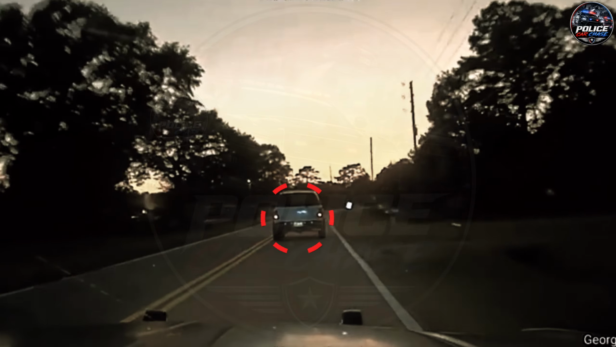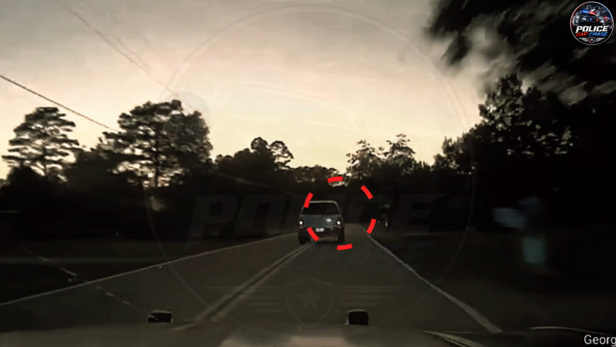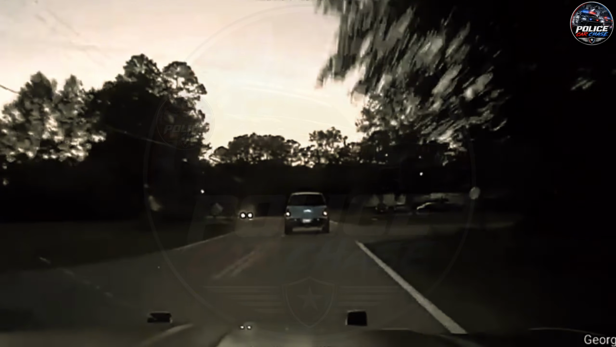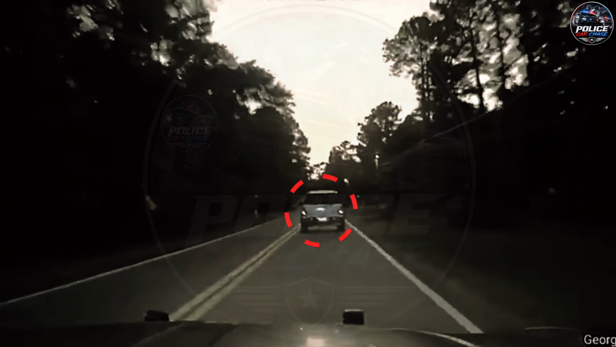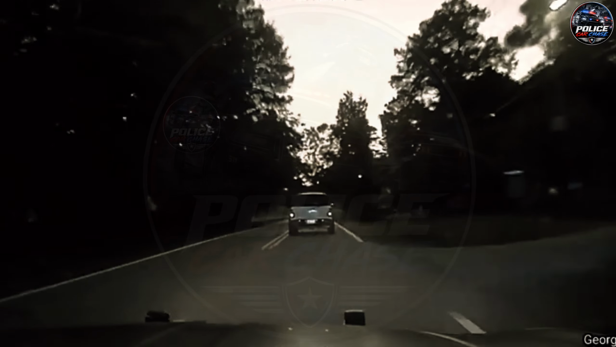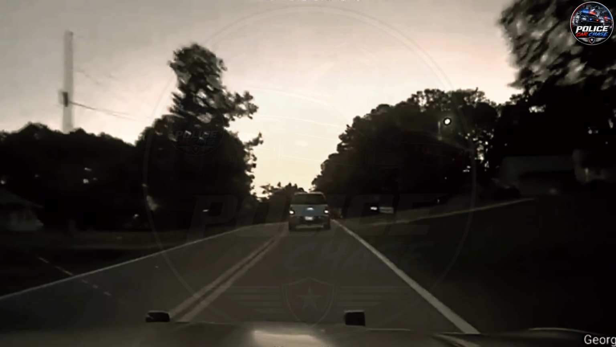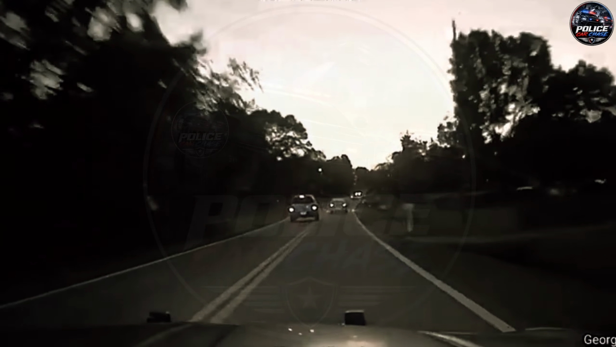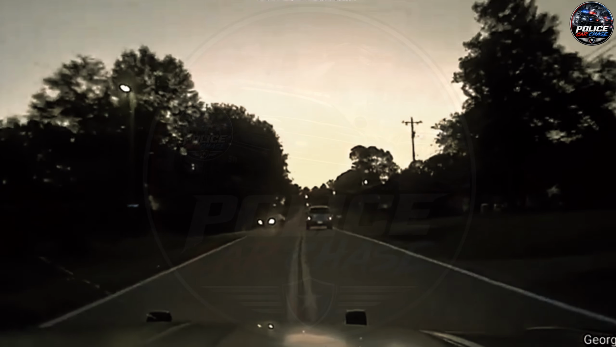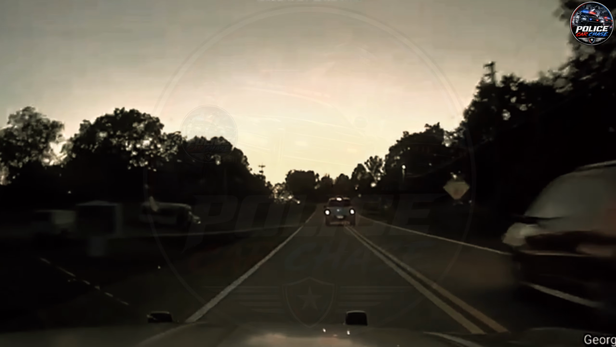Already up the stop, or are you still trying? Old Airport headed toward Shady Grove. 1198 versus primary.